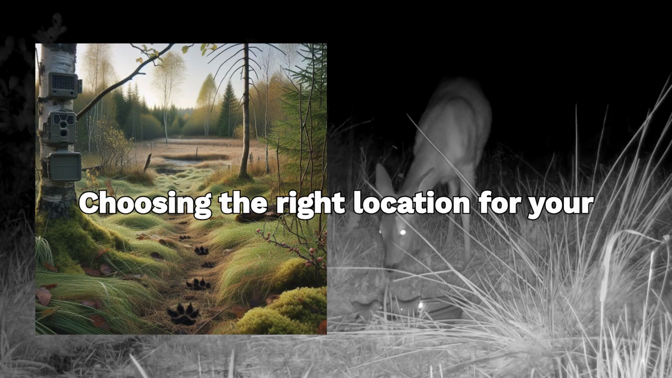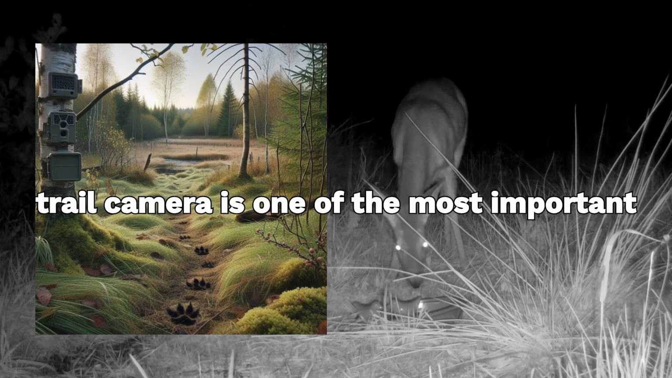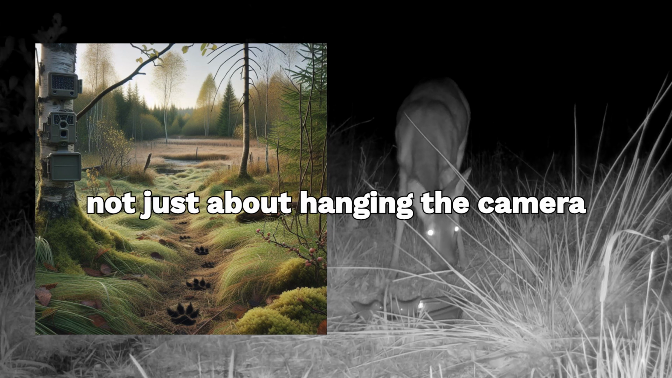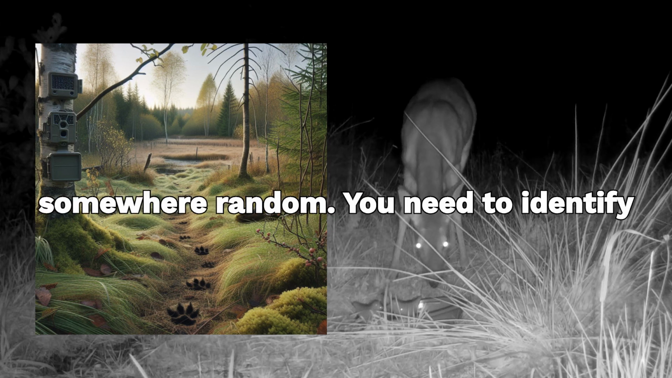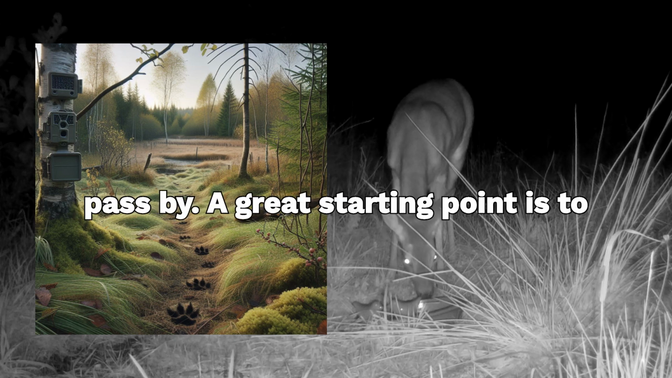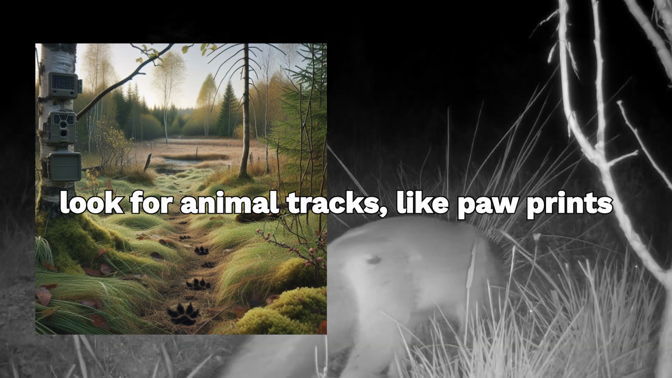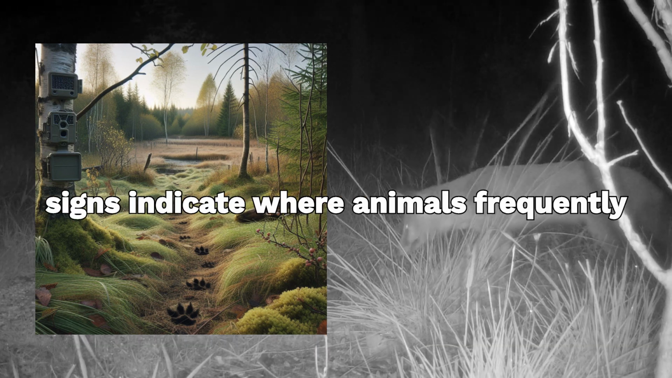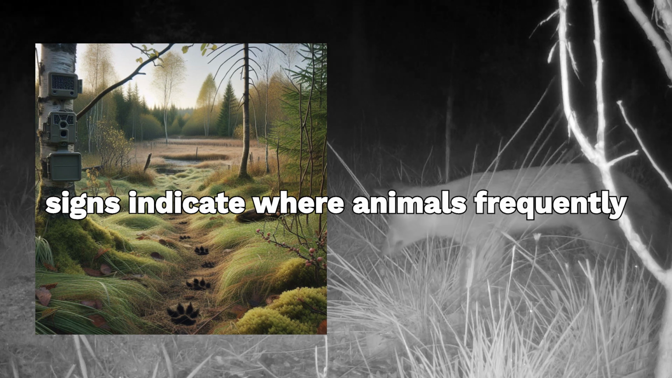Choosing the right location for your trail camera is one of the most important steps to capturing great footage. It's not just about hanging the camera somewhere random. You need to identify spots where animals are most likely to pass by. A great starting point is to look for animal tracks, like paw prints or trails worn into the grass. These signs indicate where animals frequently move.